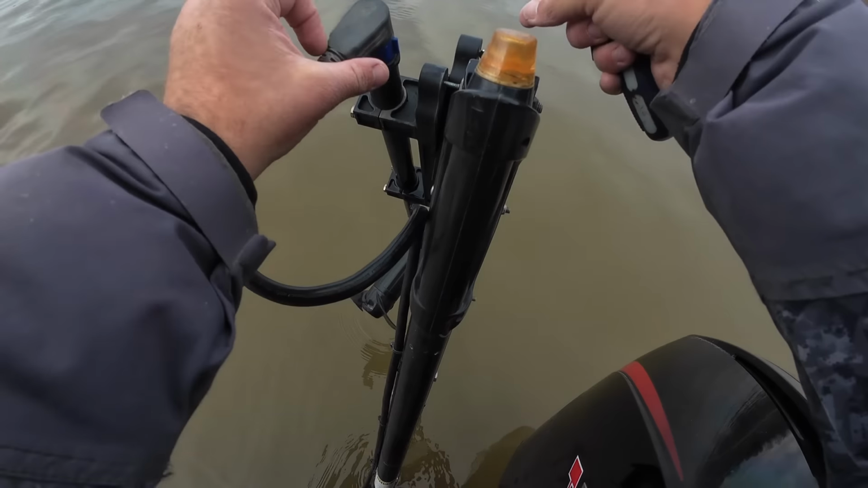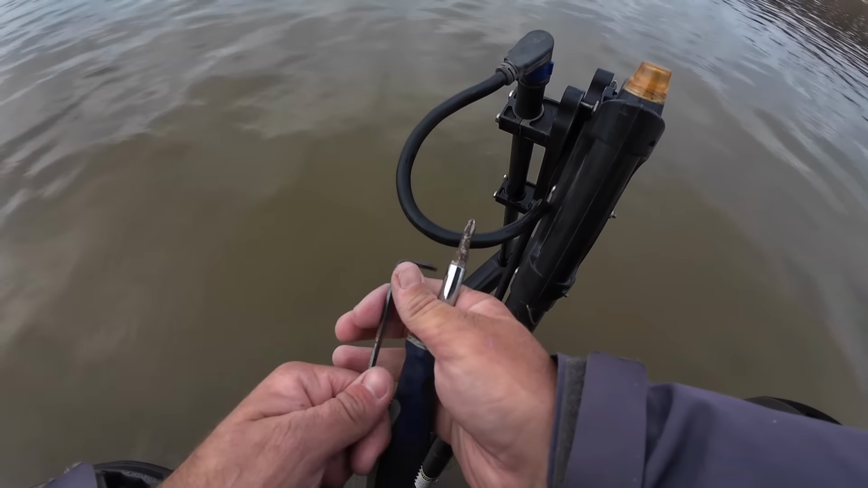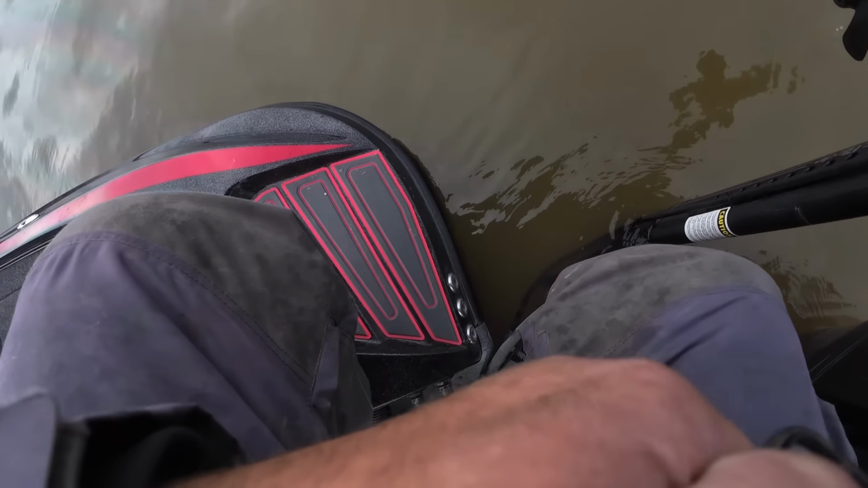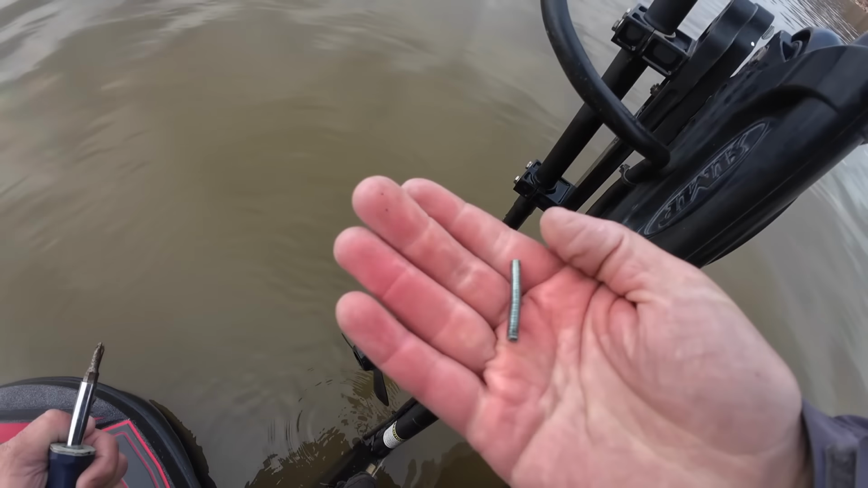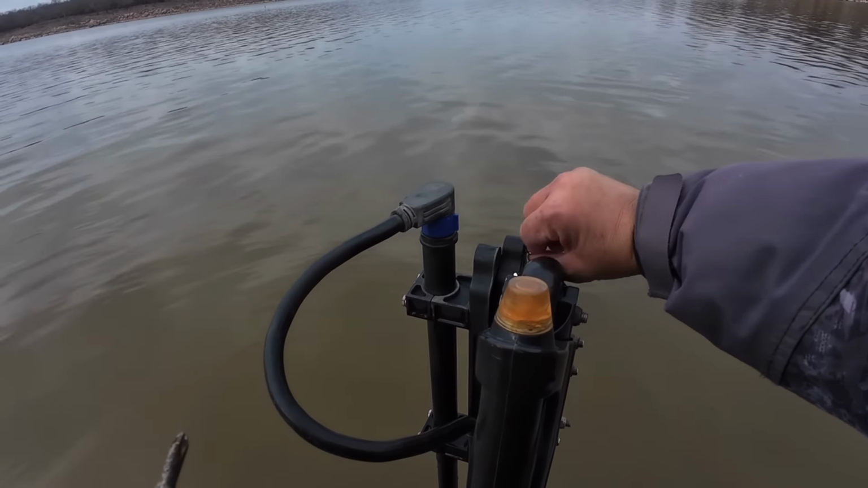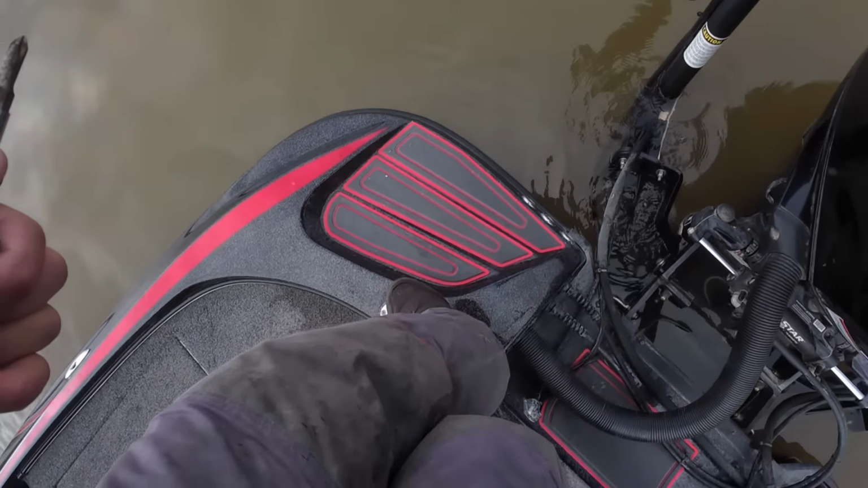There we go. Now, to get this out, we're gonna have to pull this trolling motor back. That way I can push that broken bolt out the other side. Okay, there's the broken piece. Throw that on the boat. Now this right here can sometimes be a booger to get out. Oh, came right out. That was easy.